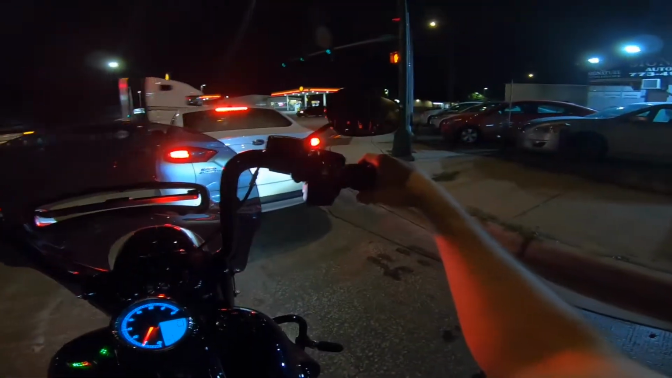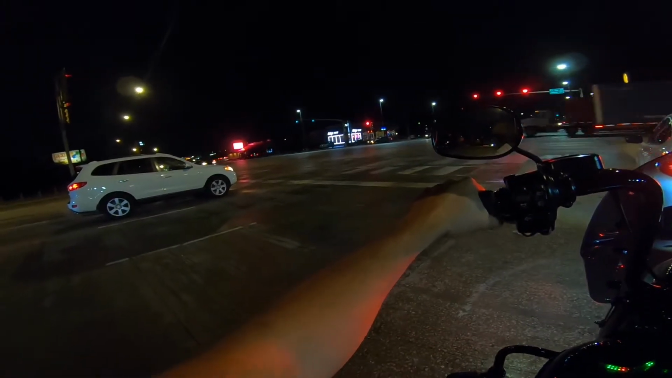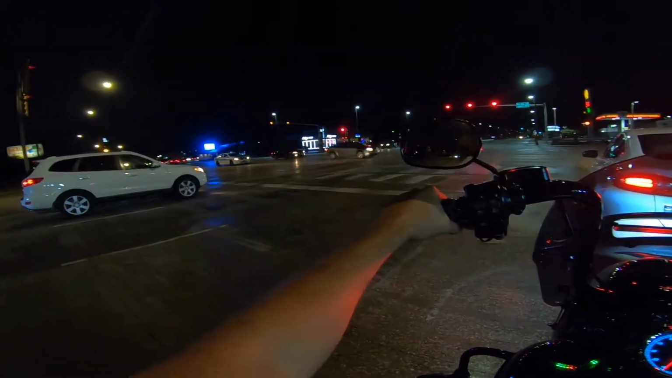This paint is beautiful. Can't really see it right now. This is the midnight blue, and in the sun it's got a sparkle, like a flake to it. It looks gorgeous. So that's definitely something I'm looking forward to doing when I take the bike out in the springtime. There's no sense to do it now.